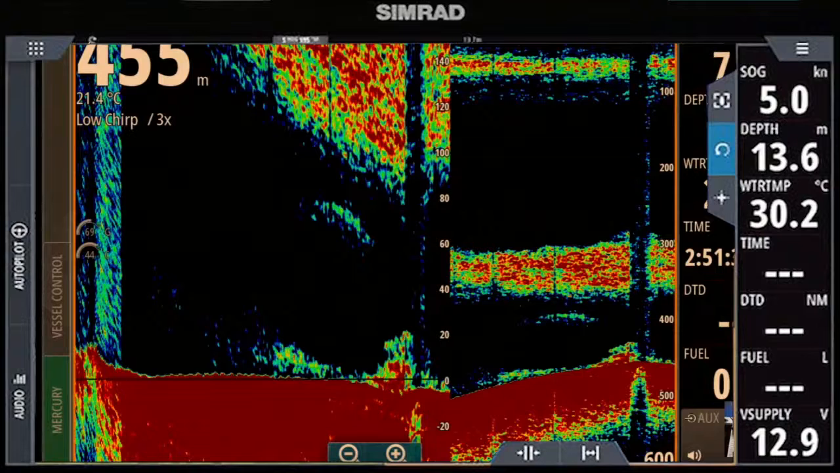So you've got a feed layer, a scatter layer here. They're not always on the bottom. This one's actually up nearly 100, probably 100 meters off the bottom. And while it's not overly thick, it's not even 100 meters thick, it's quite dense. It's got a fair bit of red in it. And then we've marked a fish under that feed layer, so between the feed layer and the bottom.